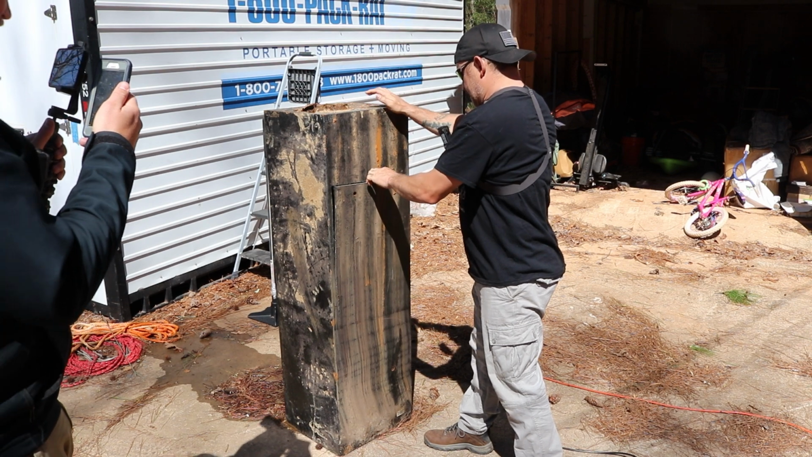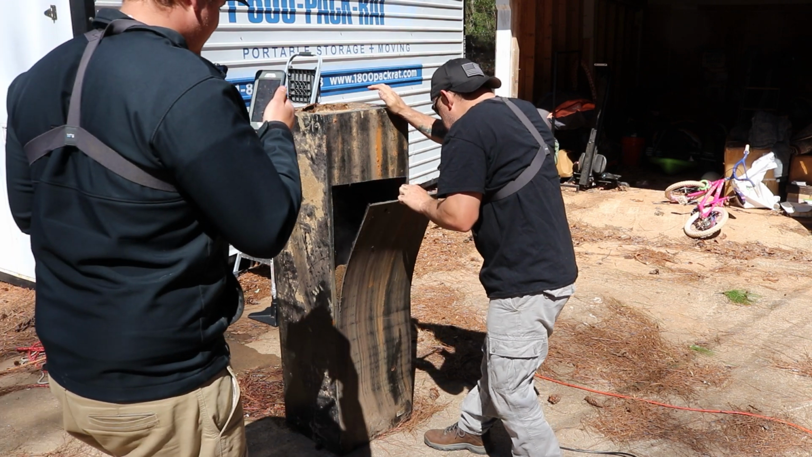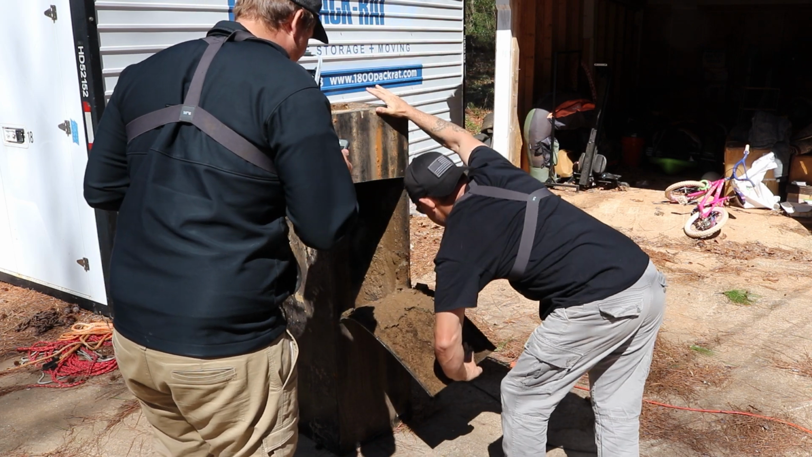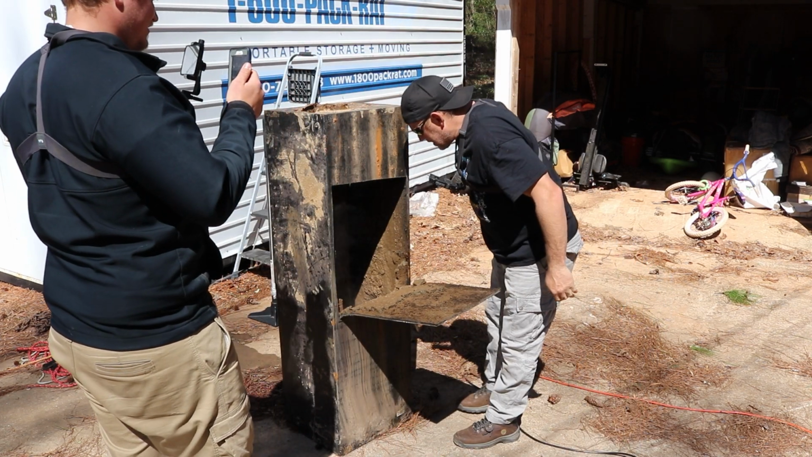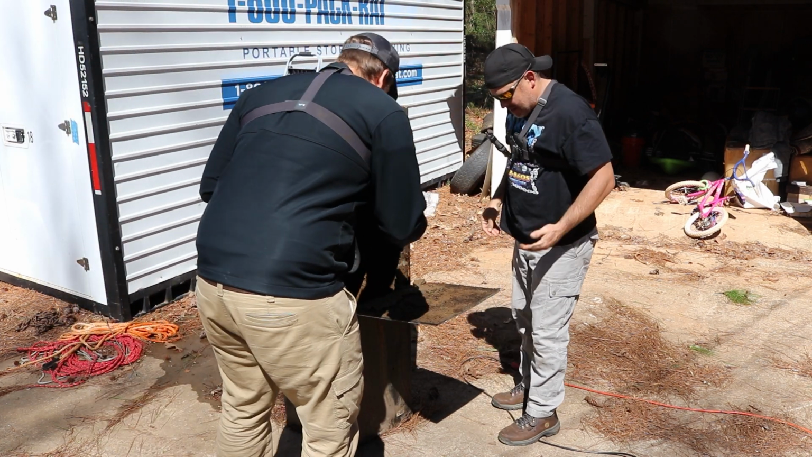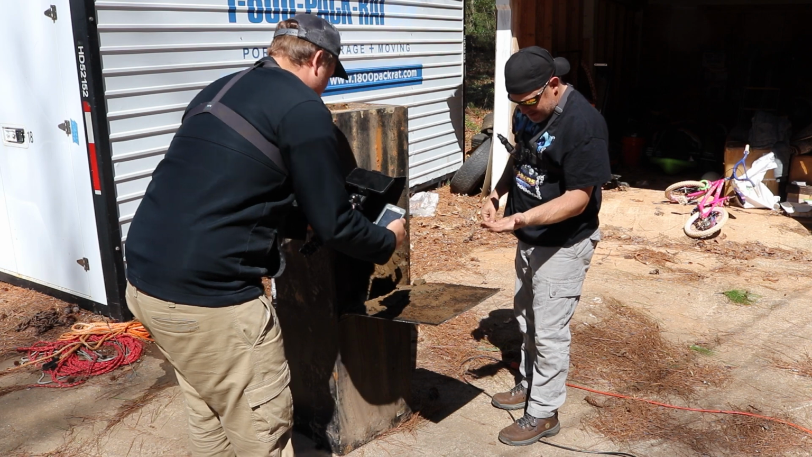All right, guys, we got it mostly ground down. Let's open her. Oh, snap. Dang, it is thick. Dang. Hot. Stinky. Okay, here's the problem. We're going to tip it over on its side and then hose it out. Full of mud. Yeah. I can't see the shadow.